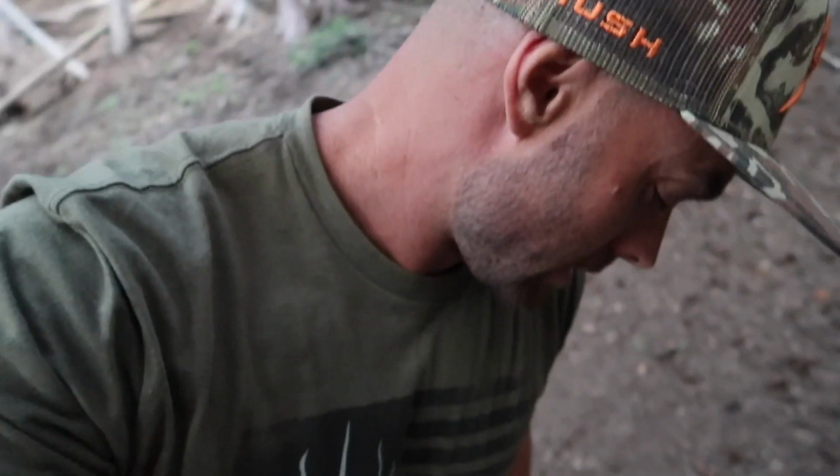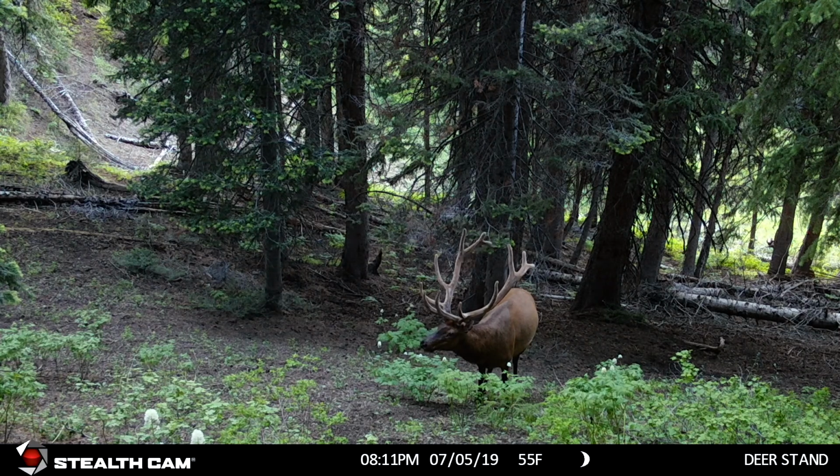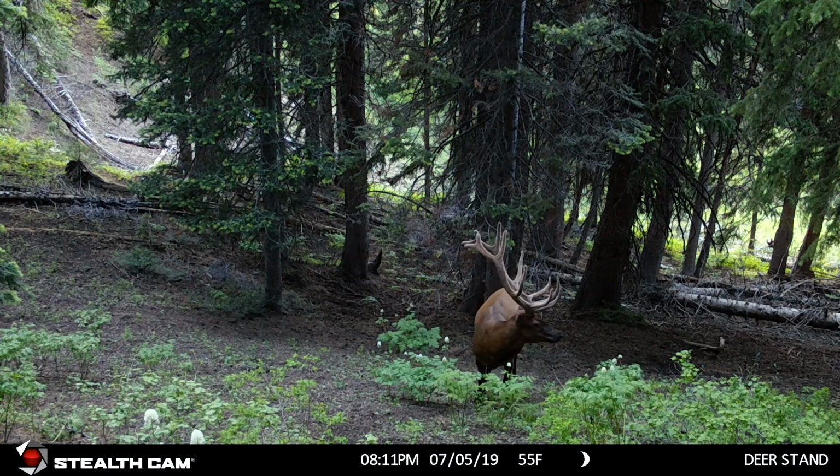Anyways, after I blew that doe out, I finally got to take a look at a lot of the newer photos. And if you guys see that big 6-point elk with the nice unders, he's kind of narrow. I caught him in this canyon last year. Same time frame. He never stuck around during the hunt, but he was here right before the hunt started. And I got some video on a 4K stealth camera, so I'll put that right here. You guys can check him out.